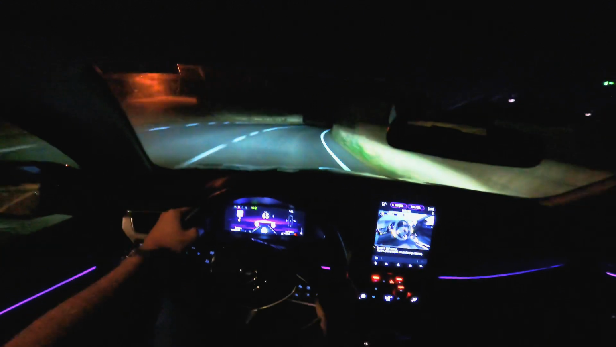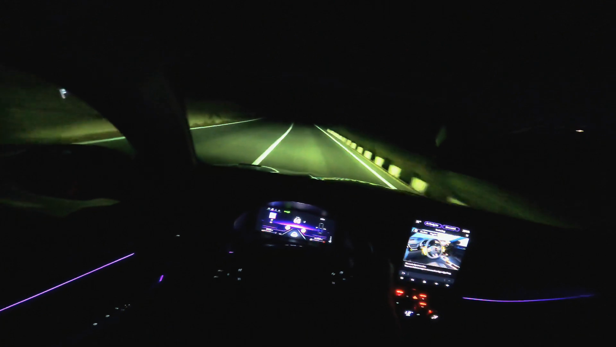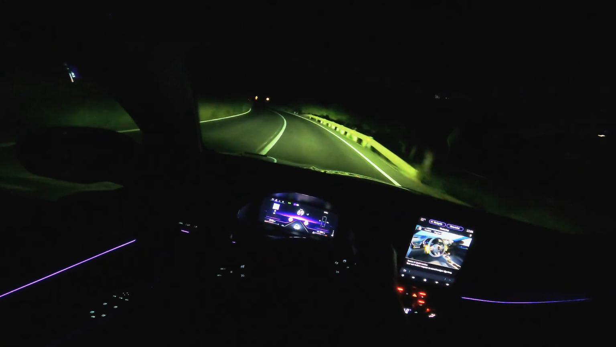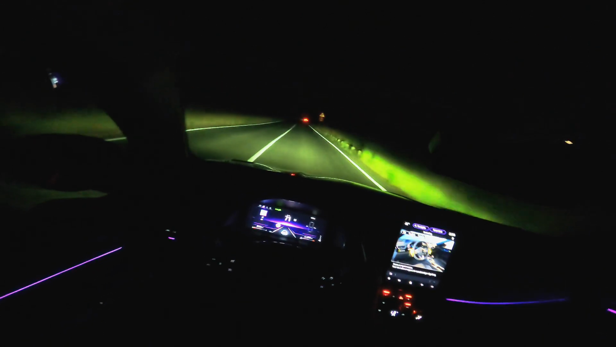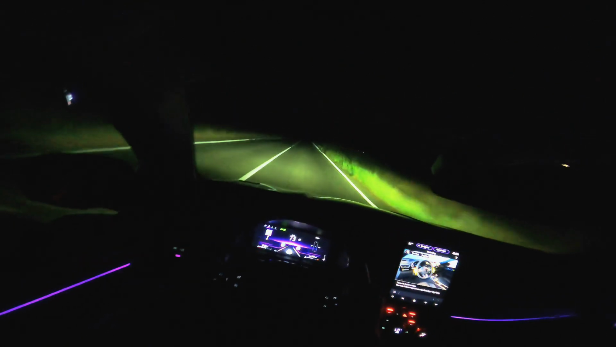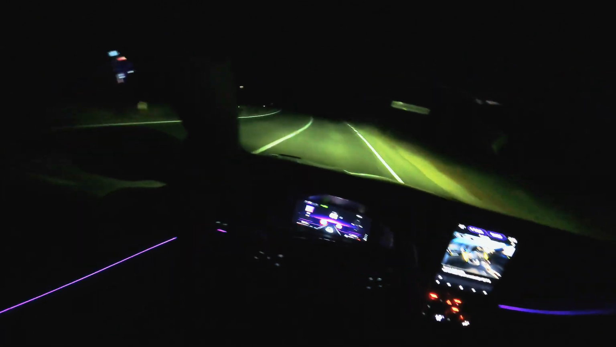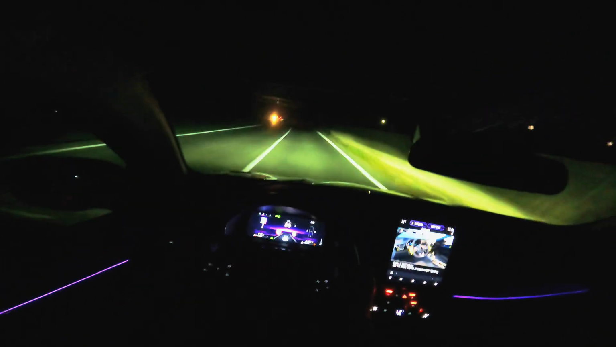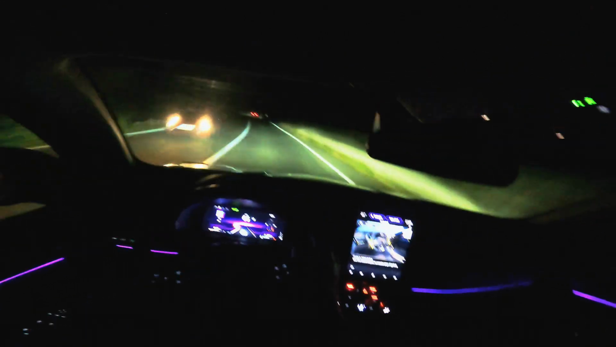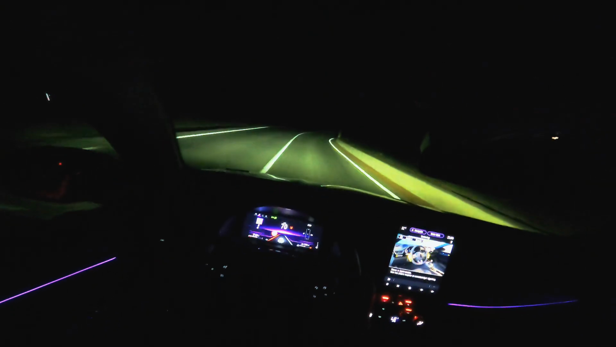In this menu here, you can see the information about it. You will be feeling it when you're driving a little bit harder and driving into the corners. I really recommend this on sport because it gives that extra feeling of this car.